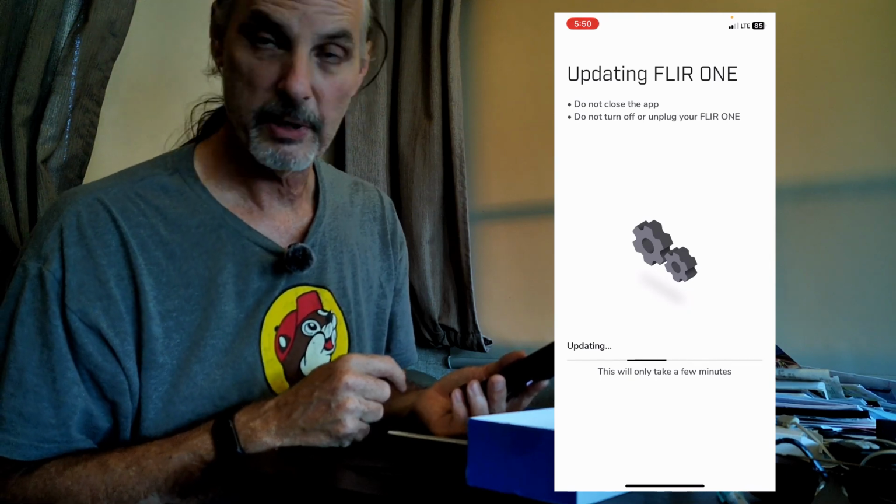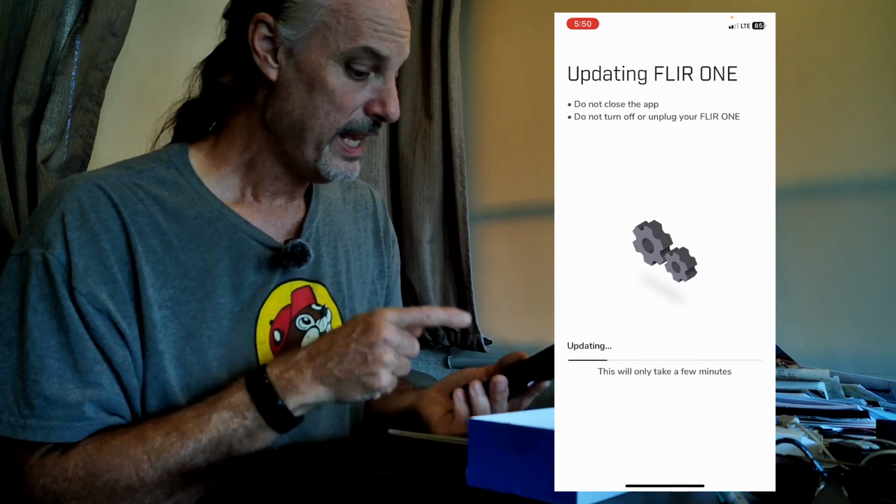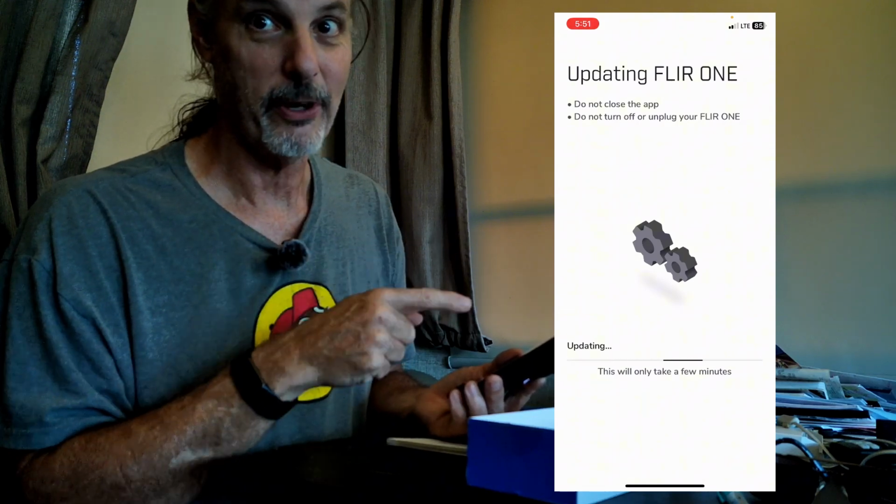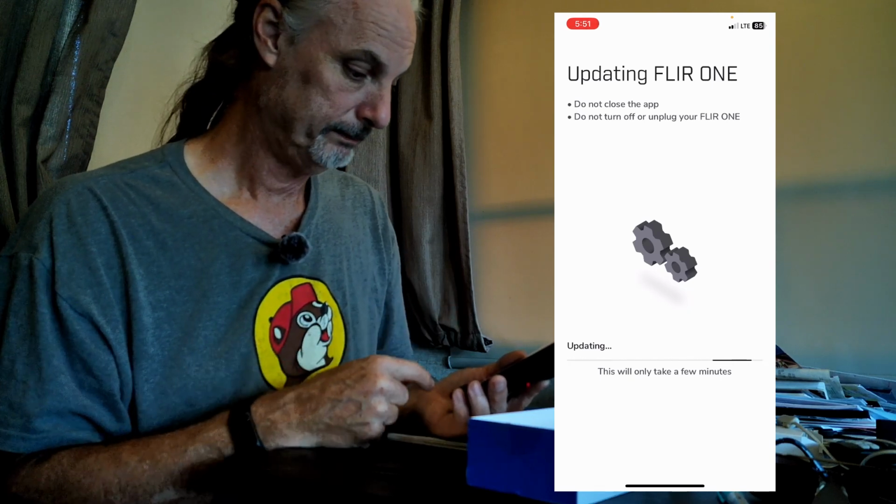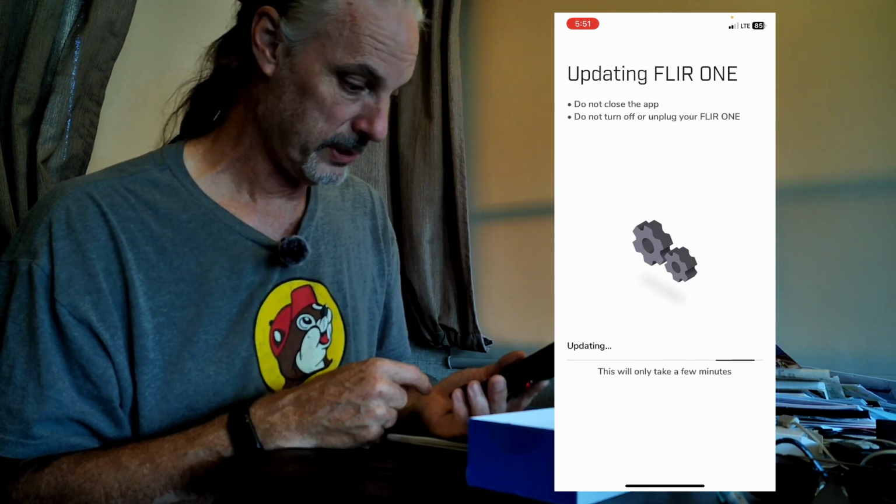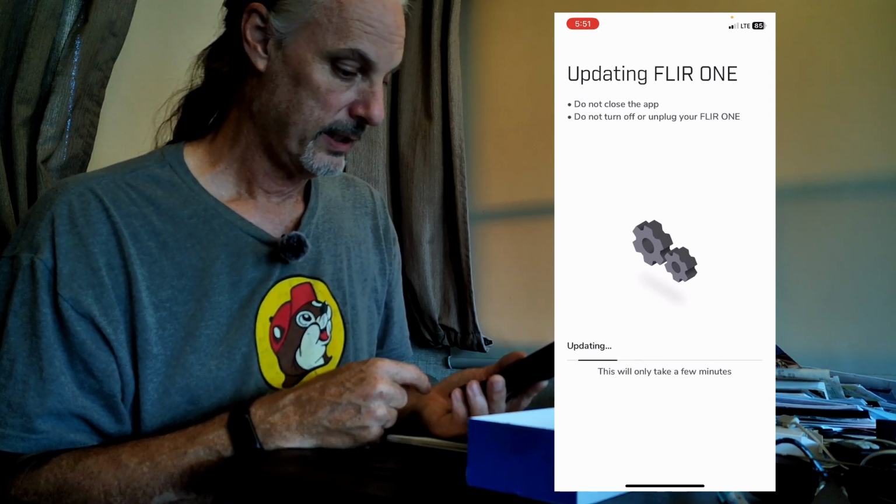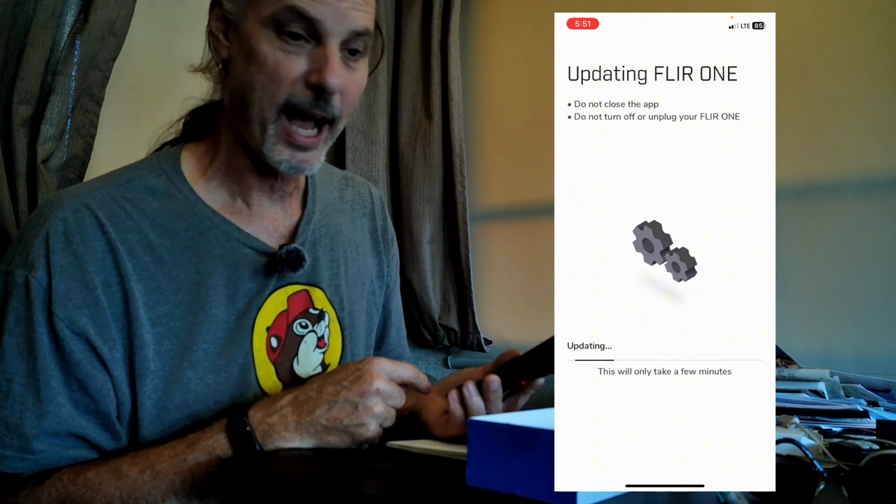And it says it's going to take a few minutes for it to do the update, so we will wait for it. But it looked like, in the background of the upgrade on the screen, it was already up and running, and I could already see some infrared pieces there. And if that's the case, that would have been a truly incredibly easy installation.